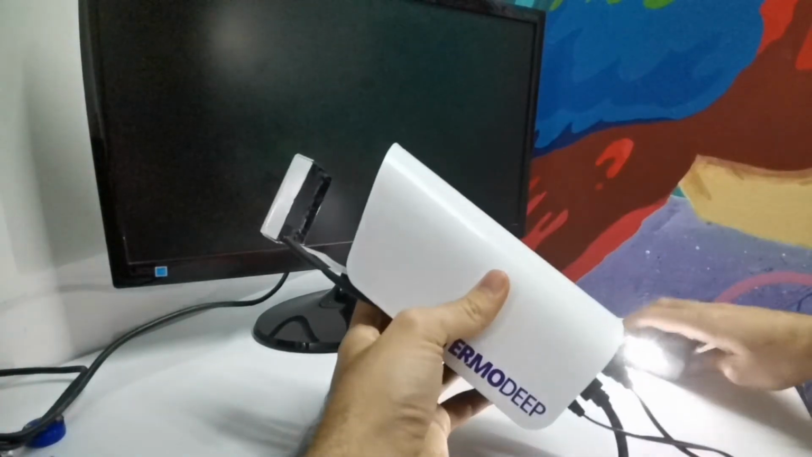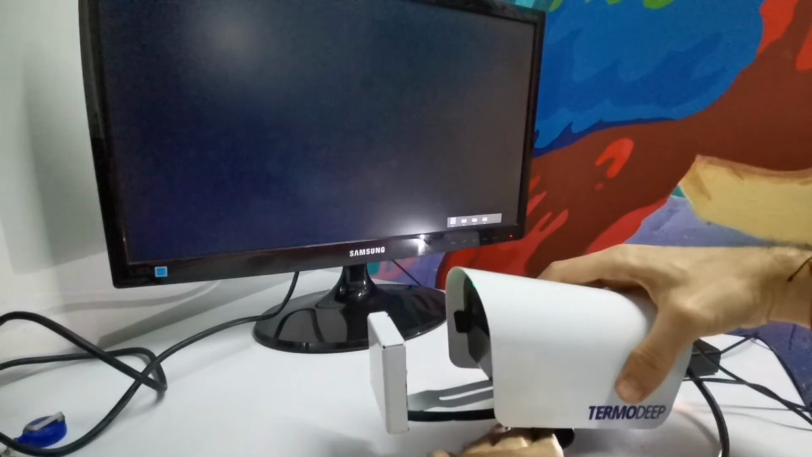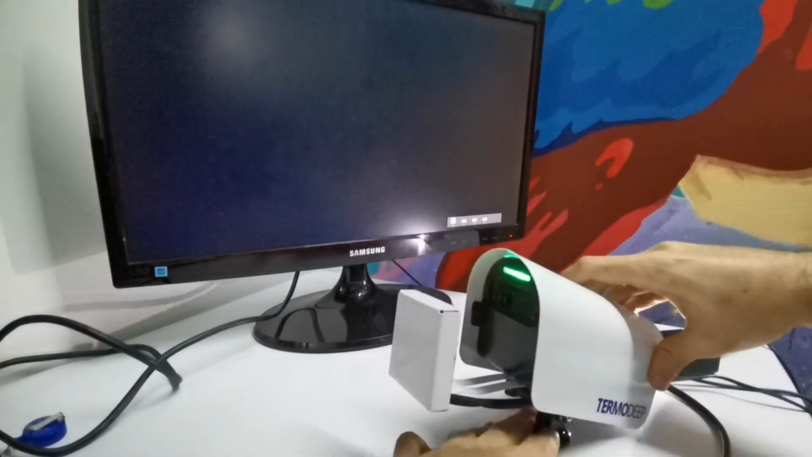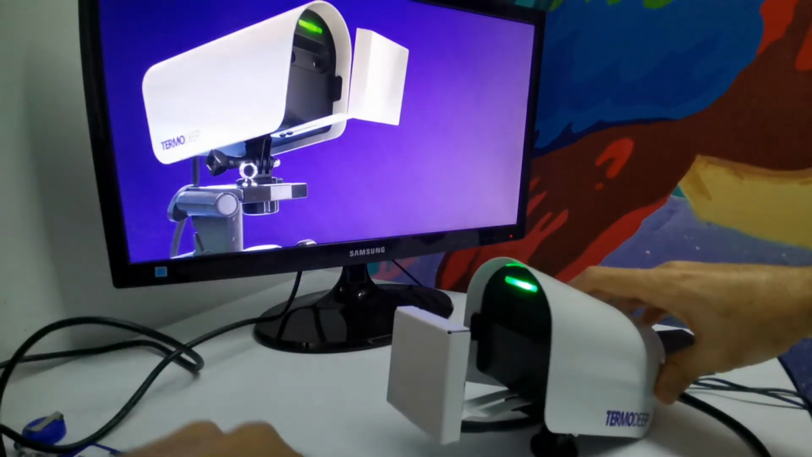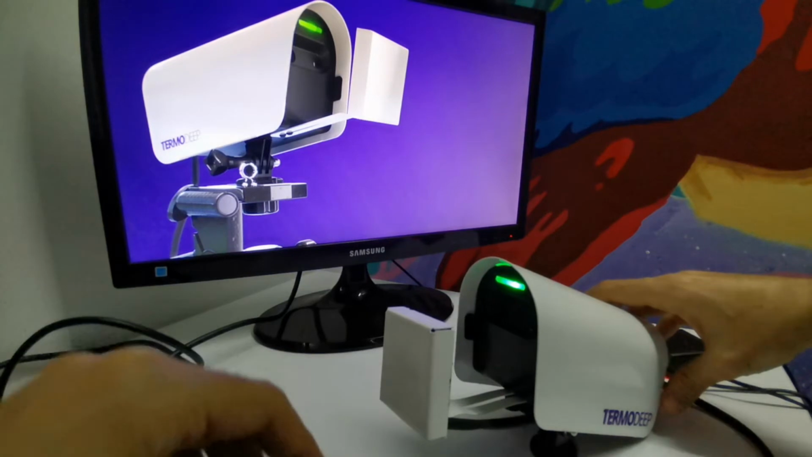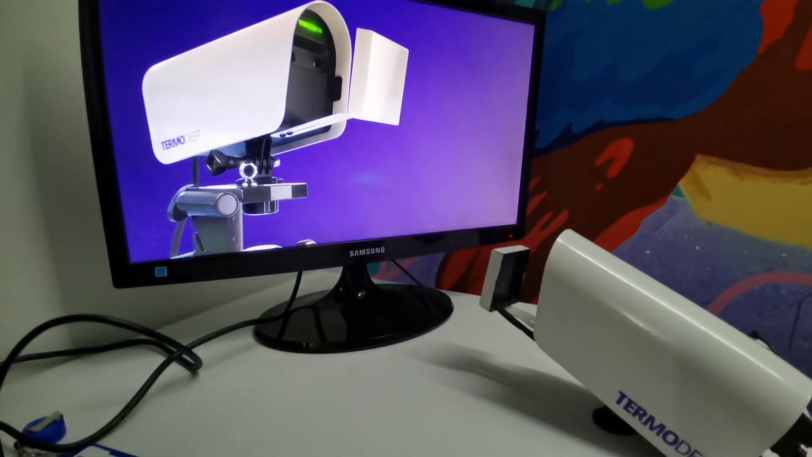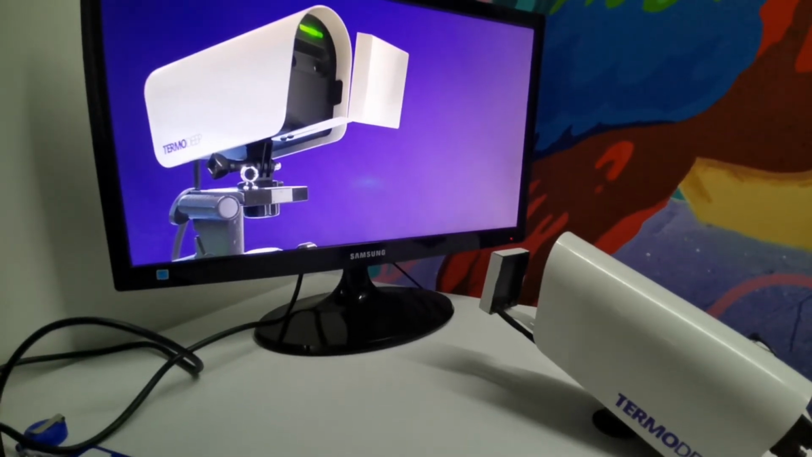That sound was from this one. And then the system, you will see this LED here, and the system is going to turn on and show first the splash on the screen. Let's wait a little bit until it turns on.